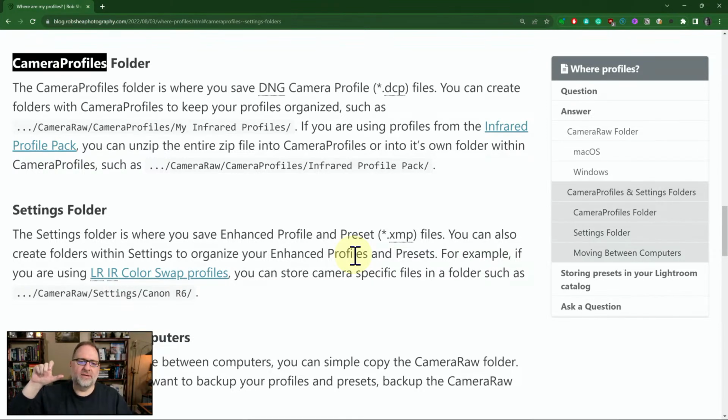And sometimes in Lightroom or in Camera Raw, it will say something like missing profile. I've seen that occasionally when, for example, somebody sends me an image that they've edited and I open it up in Lightroom, and maybe they used their own profile that they created, it'll say missing profile.